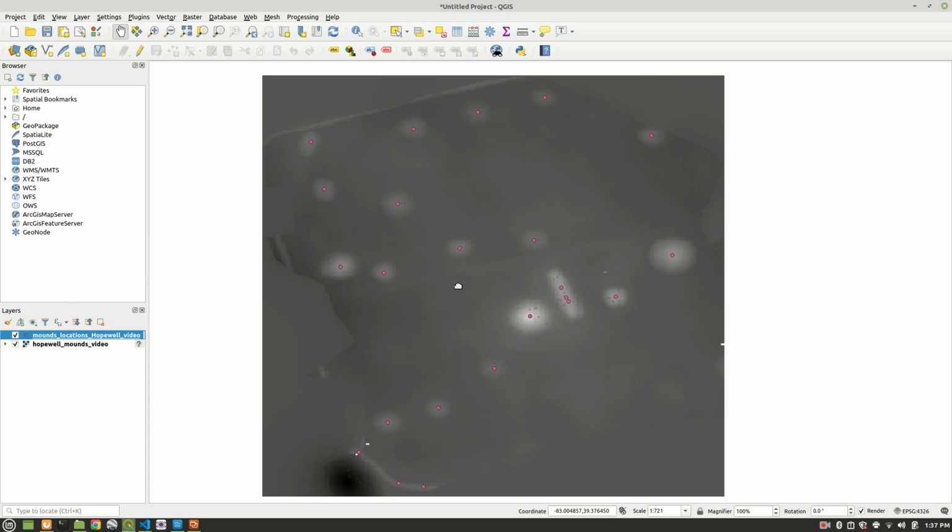It's kind of fun, and one of the reasons I did this was I think that algorithms like local maxima and Gaussian smoothing and all these types of functions and utilities would be very useful to apply in many different contexts, even in an archaeological sense.